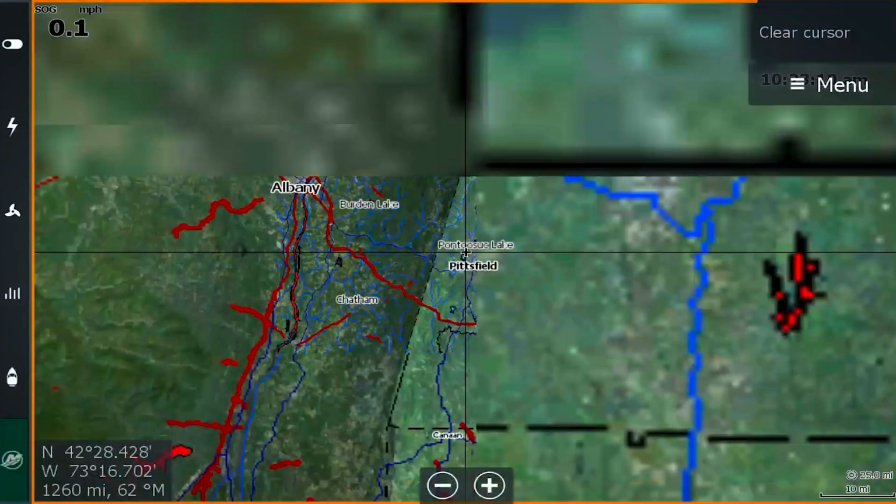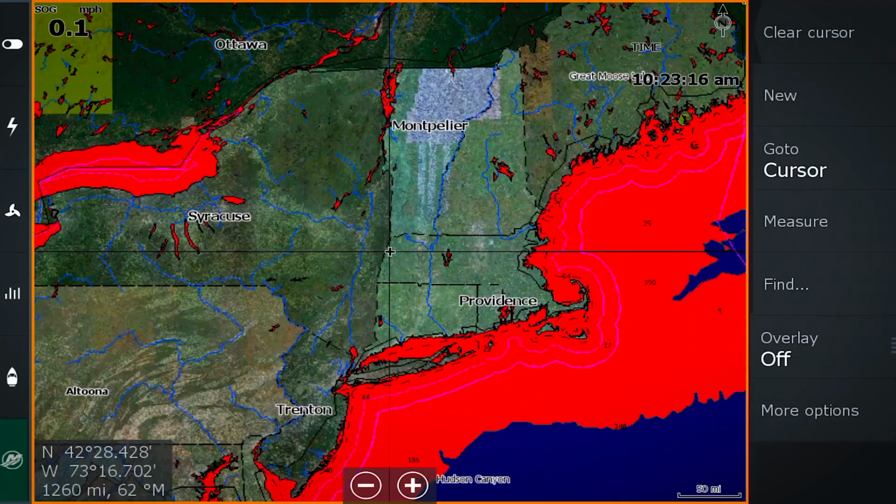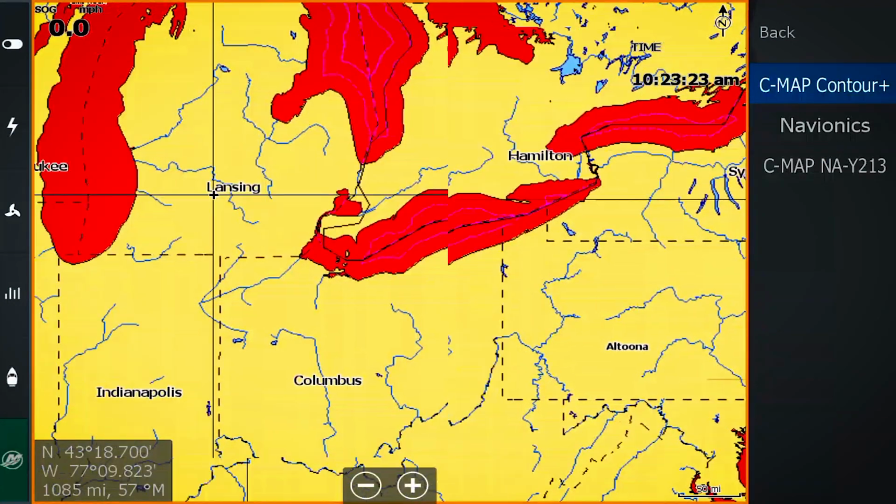All right, let's move on to Lake La Crosse, Wisconsin, one of the all-time greatest fun fishing lakes there ever was. I need to take it out of map reveal and go to see map contour.